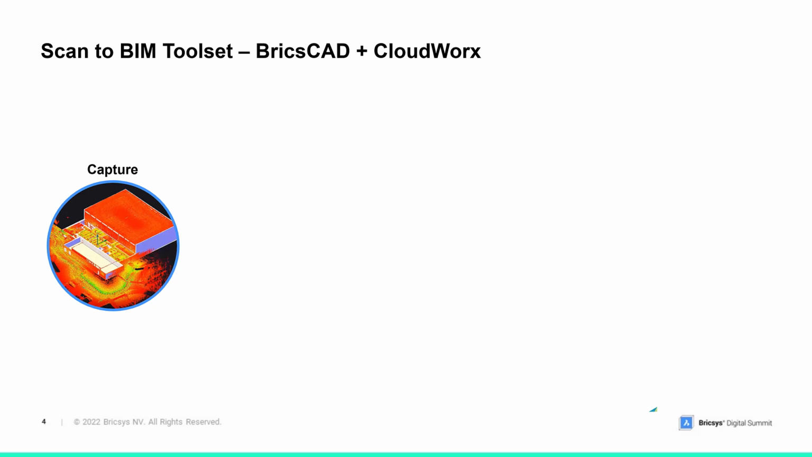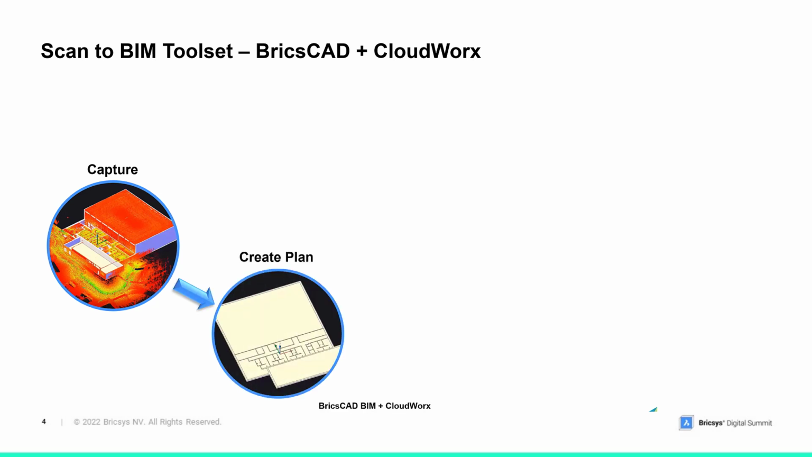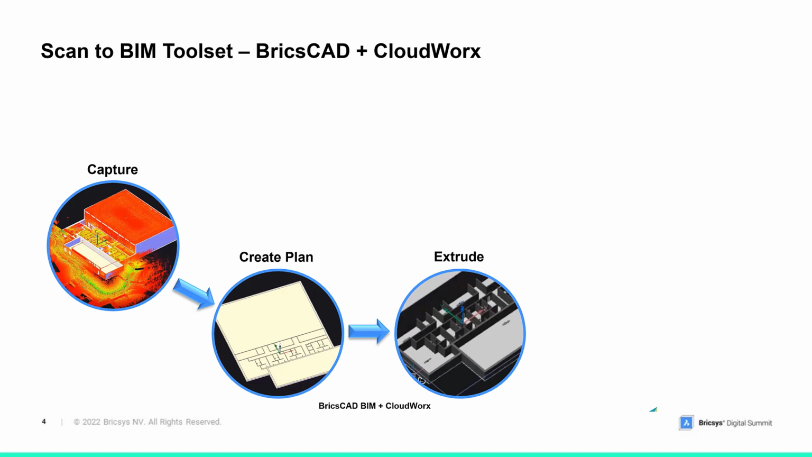So obviously we're talking about laser scanning, especially, and laser scan data. So the first step of this process, of course, is capturing your project. In this case, we have a building. We talked about creating the 2D plan from scan to plan, etc. From there, perhaps you're looking to take that plan. We have tools within BricsCAD to extrude those 2D lines and create 3D geometry, available in BricsCAD BIM.